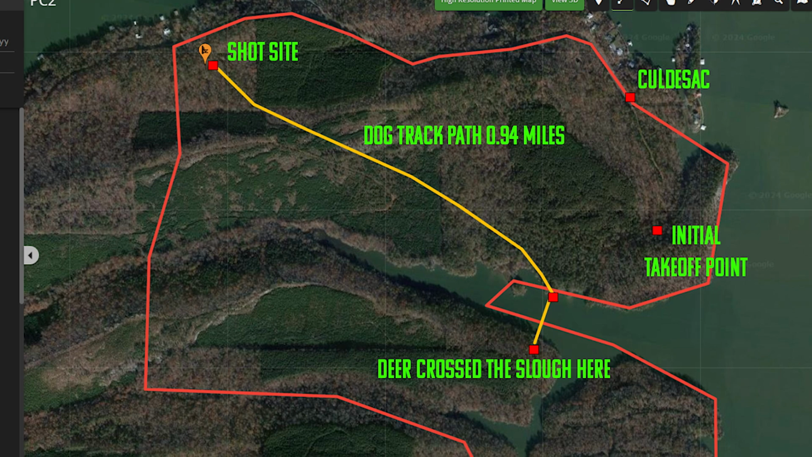And you think he's on this point somewhere? That's where the dogs lost him, on the slough. He crossed over onto that point, and he called the dogs back. Right here. Yeah, right there. So somewhere in that. So that's where we'll start.